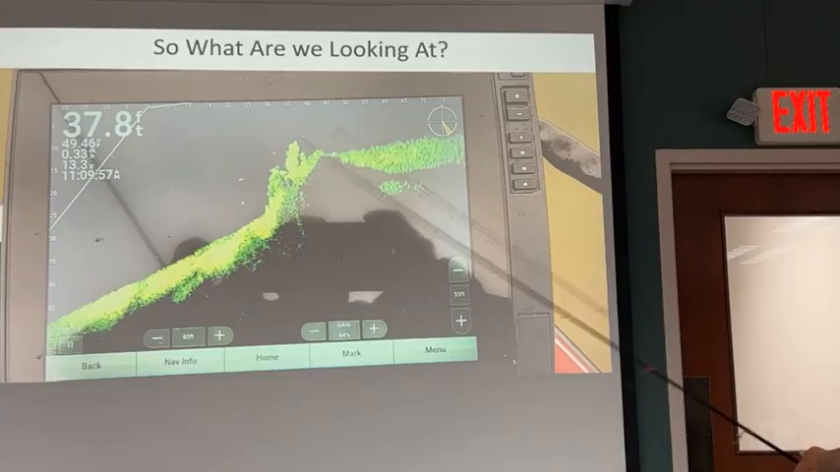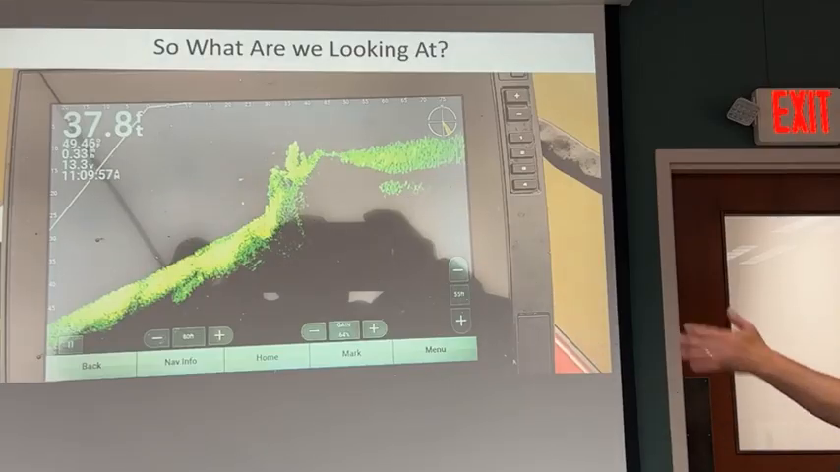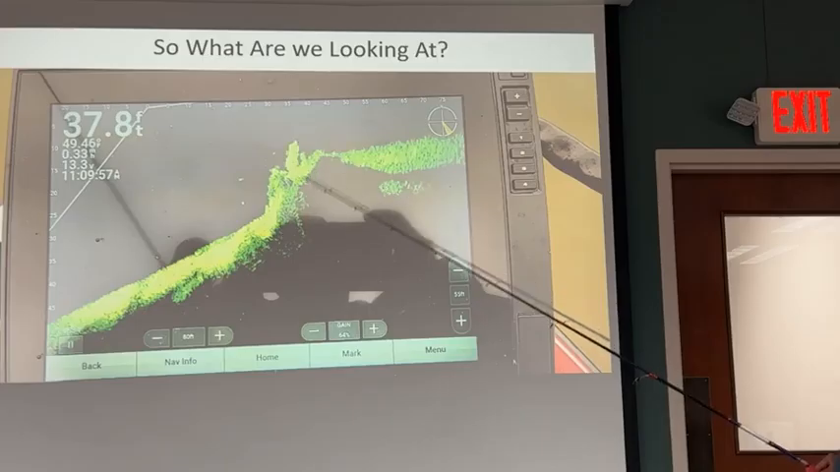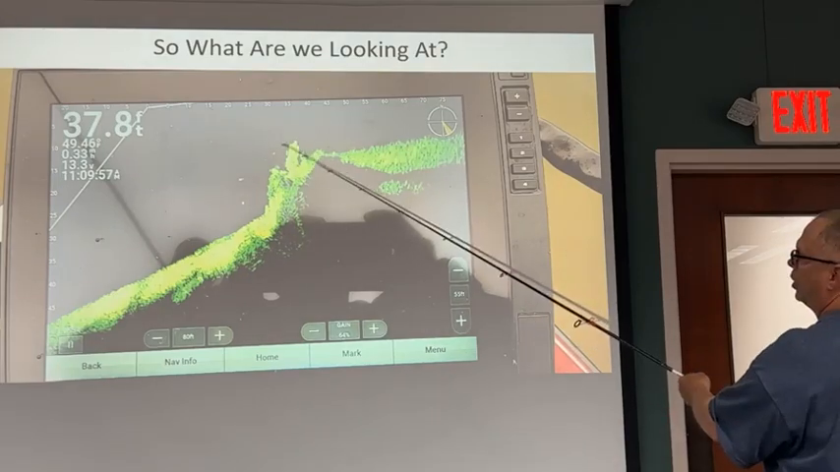So what are we looking at here? This is a really cool picture up at Indian Point. I wish I could say these were strikers, but we found some around the point from Indian Creek. But these were actually bass. I never knew this little rock pile ledge existed, but we rolled up on this and there were a lot more fish. We probably caught 6 or 7 bass. But these are bass marked out here.